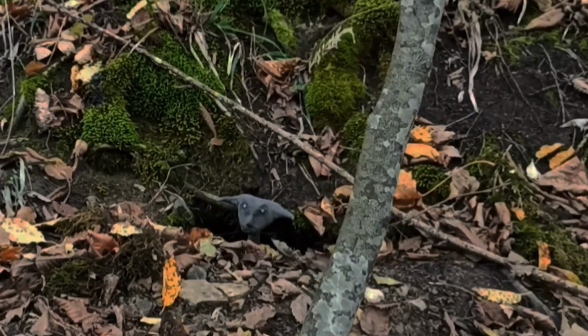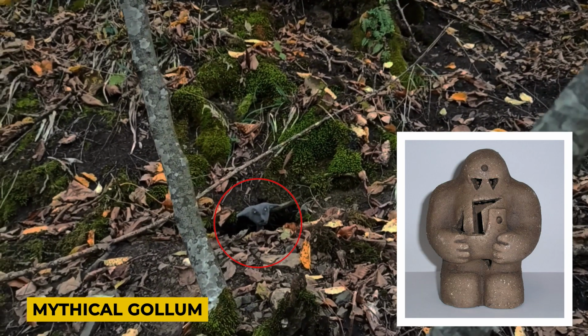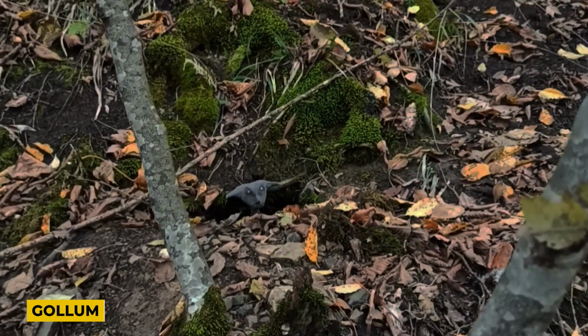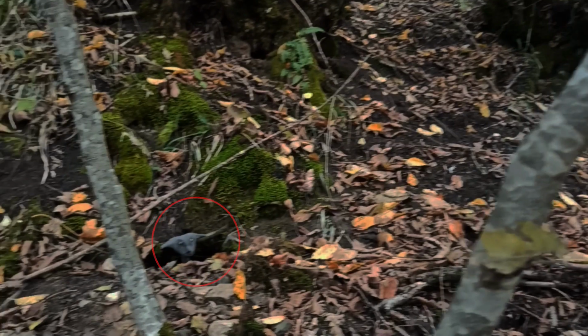Speculation ran wild among the hunters. Was it a mythical golem, a stoor hobbit of the river folk? In The Lord of the Rings, it is stated that it was originally known as Smeagol and later named Gollum after the habit of making a horrible swallowing noise in its throat.